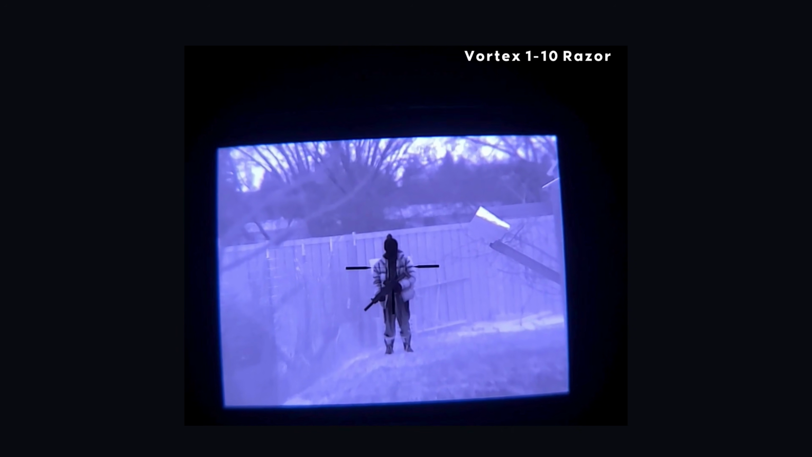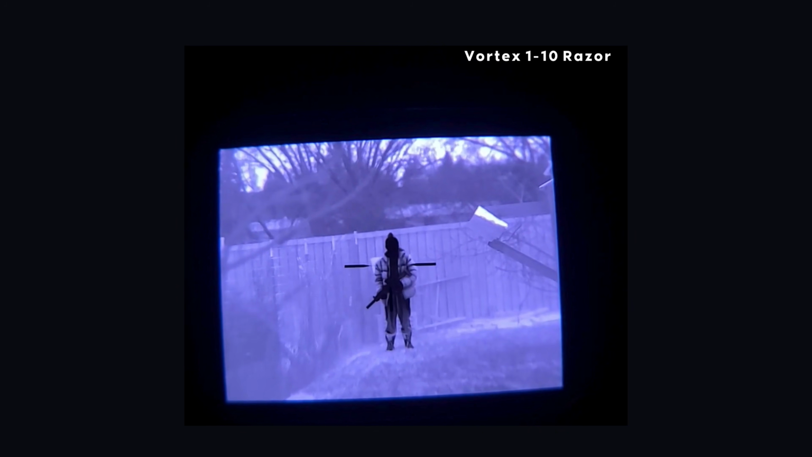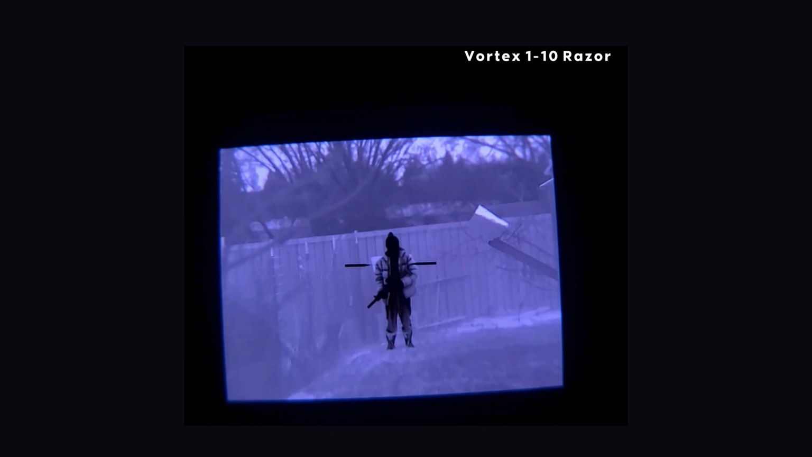And we'll just do some more zooming in here, adjusting the brightness to account for filming behind the scope. So even though the image itself is degraded, you can still see a decent amount of detail whenever you're zooming in, especially on something producing a thermal image.